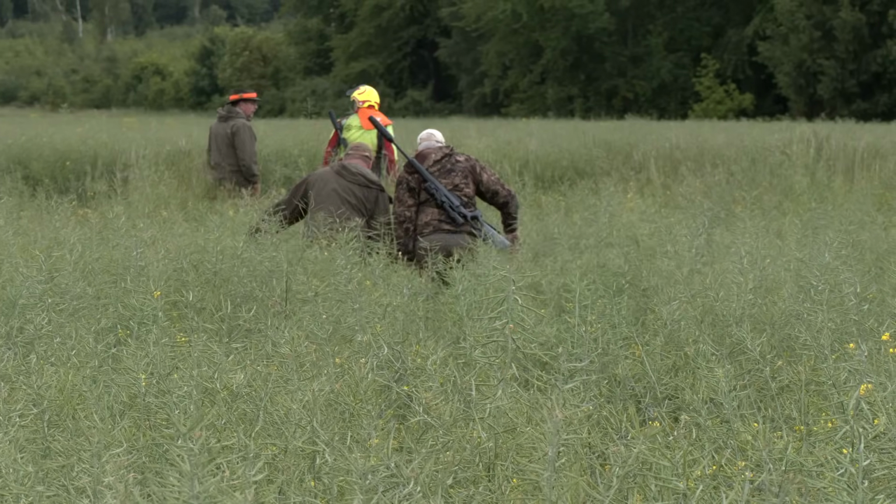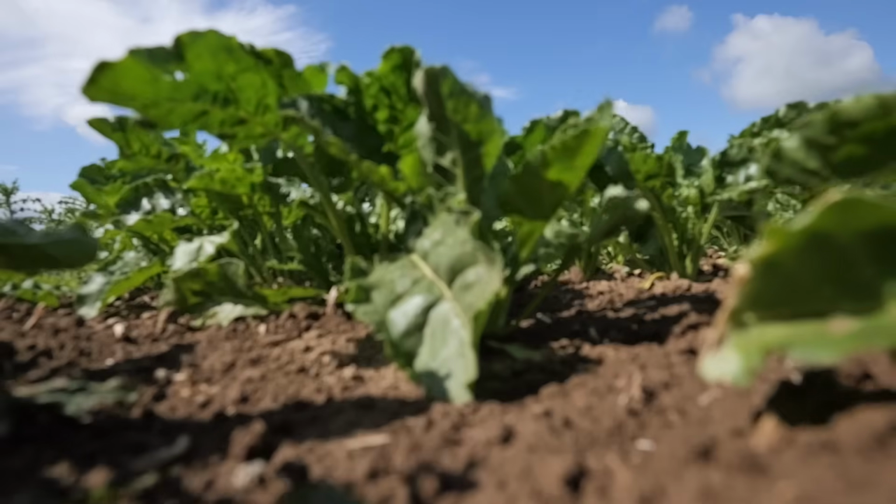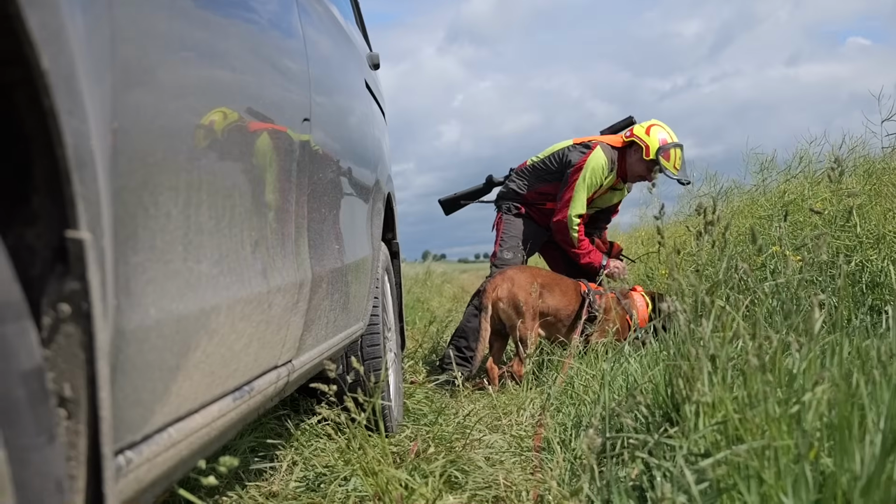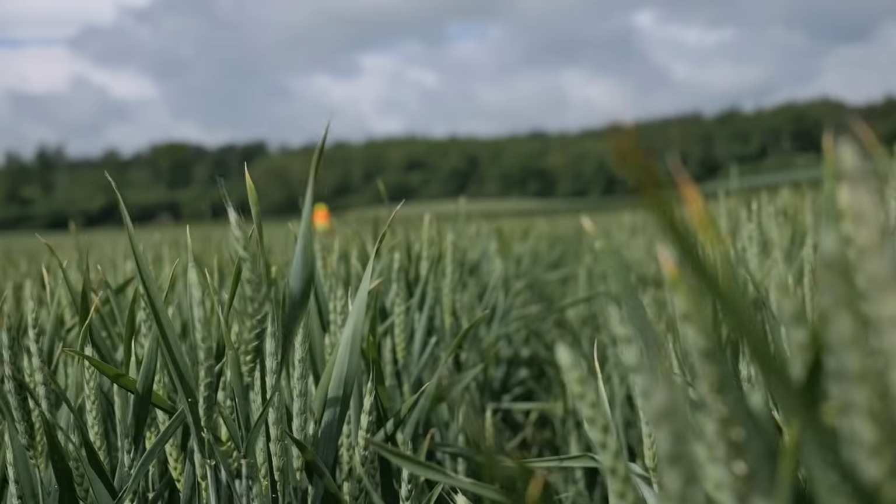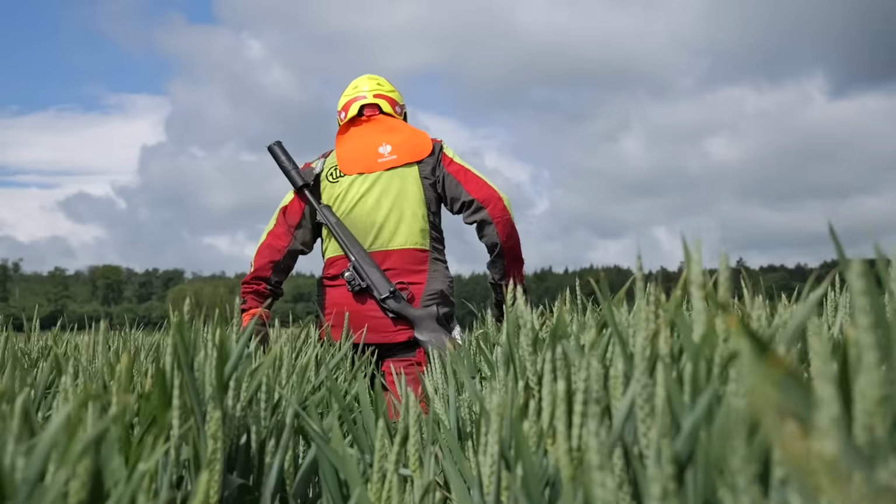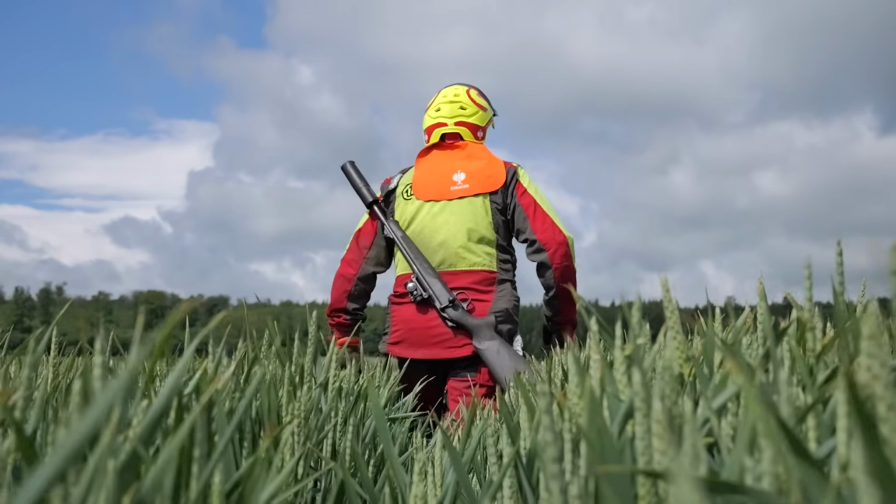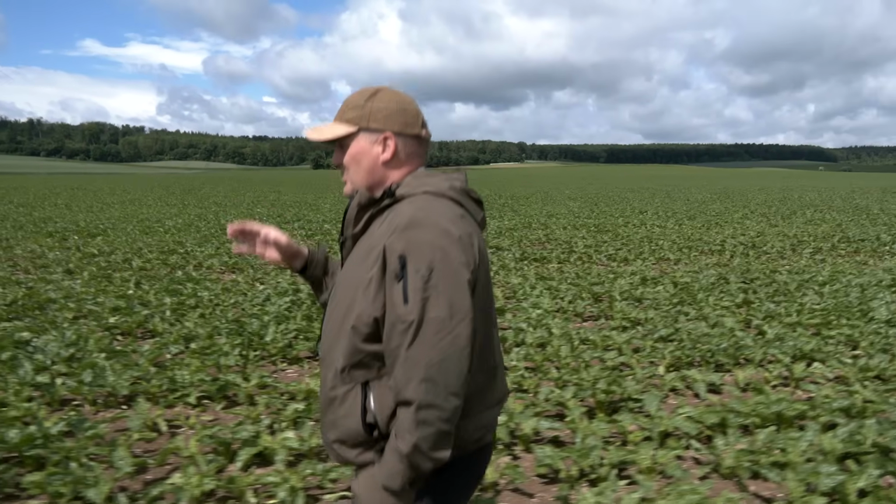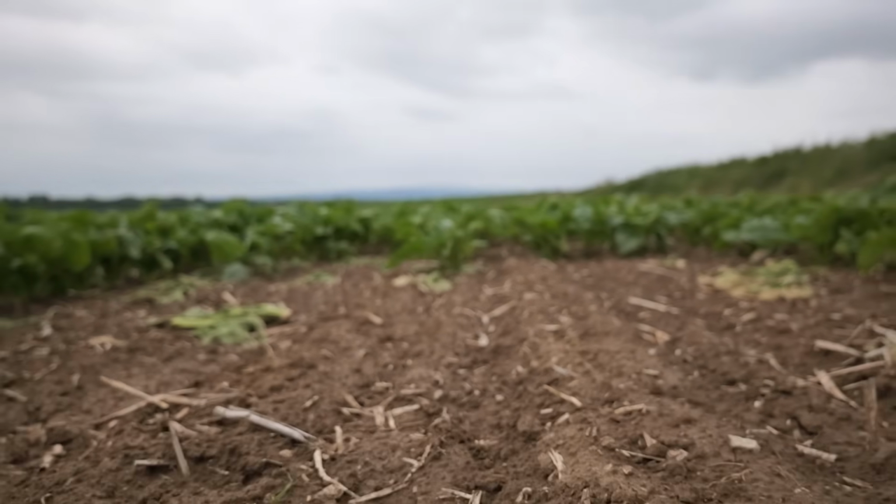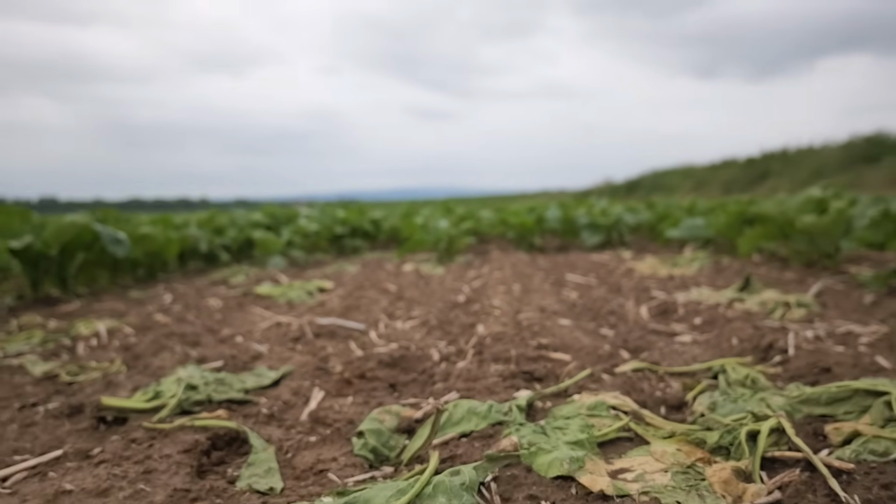Before the tracker heads home, Torsten needs to check another part of the farm. Torsten's had other people out helping him, and one of them shot a pig here last night while we were off doing our thing, and we're just coming in to double check. The land here is more fertile. The crops are bigger, as are the boar.